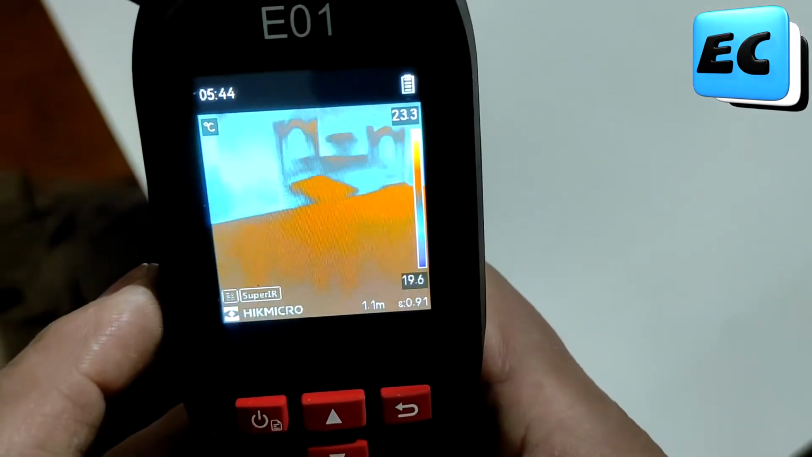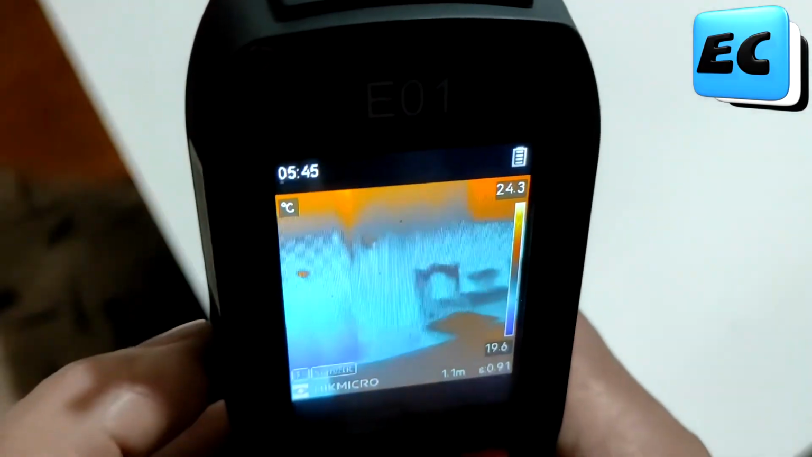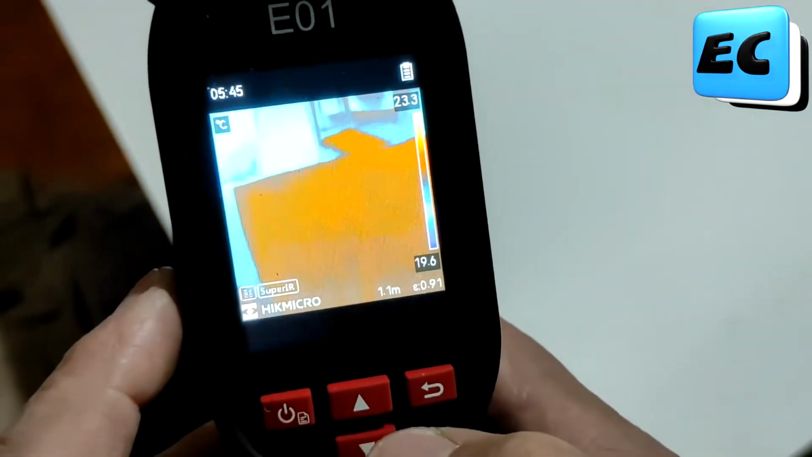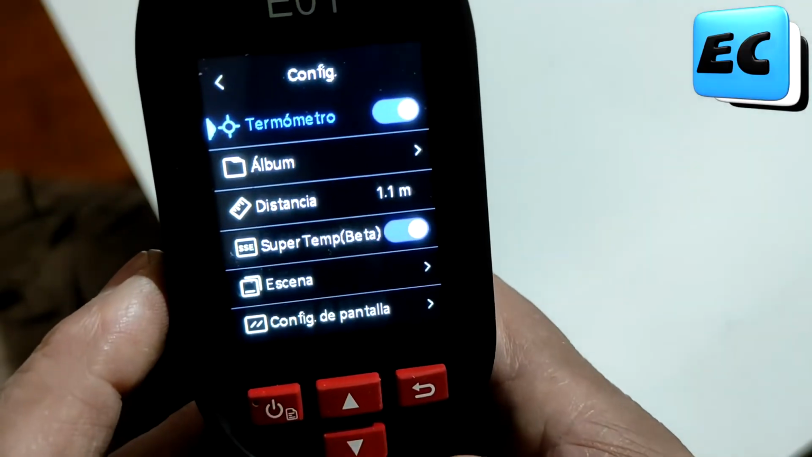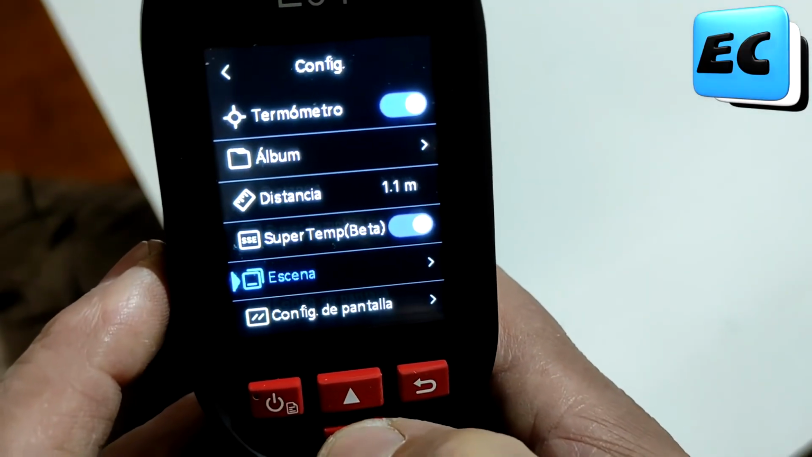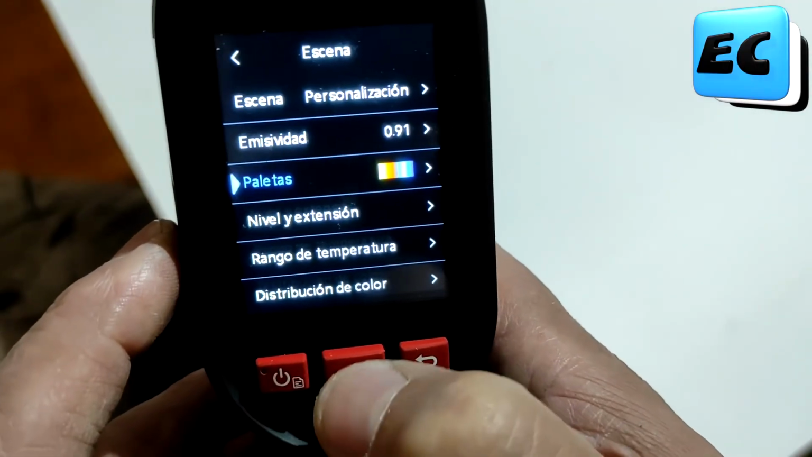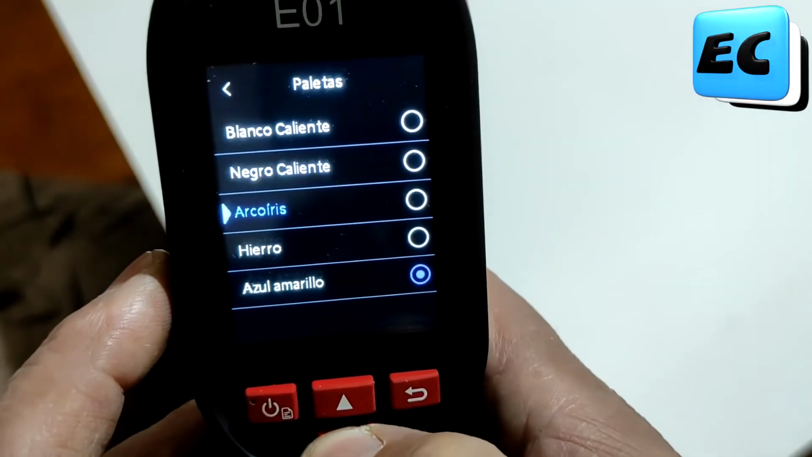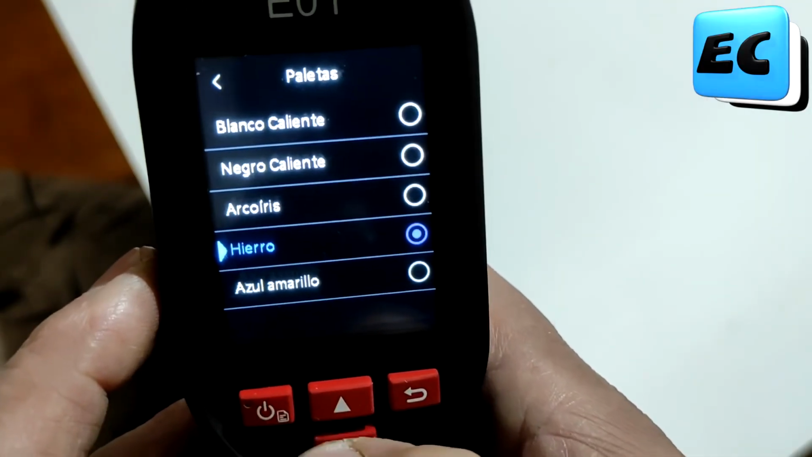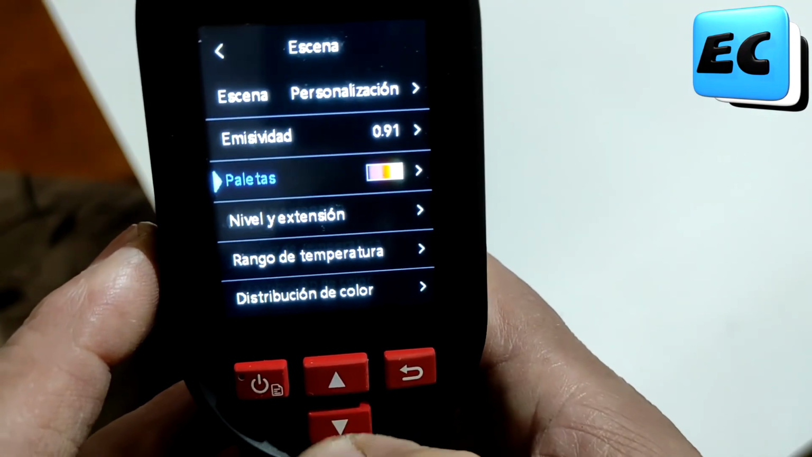The buttons are large. You can even use it with gloves on. The screen is 2.4 inches. It looks pretty good in sunlight, but the screen is not touch sensitive. The minimum focus distance is 10 centimeters, so it can be used for small components, although without true macro capability, right?